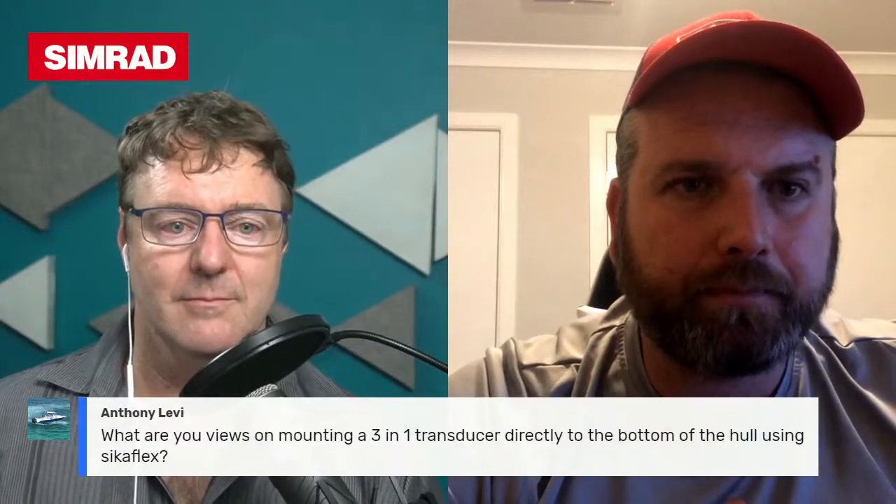Using structure scan or your down scan to identify weed beds and sand patches that people can start targeting is a great tool, especially if you're fishing in Western Port Bay. It can be quite murky, very tidal and quite murky. It's very hard to see sand patches at times. Using a structure scan to identify that amongst the weed is a great tool and will really help with your success on King George whiting.